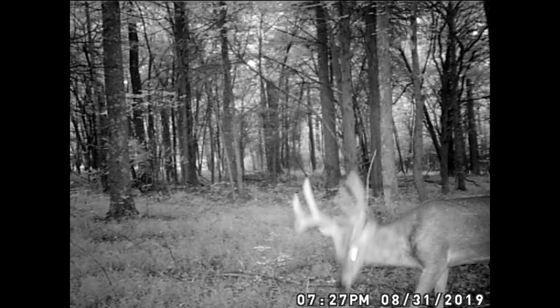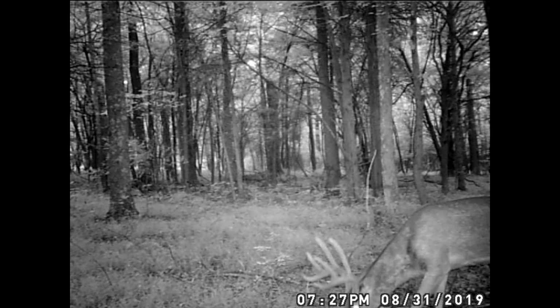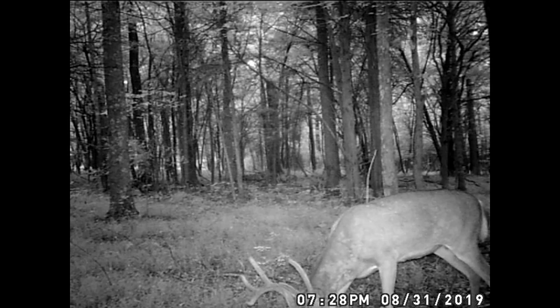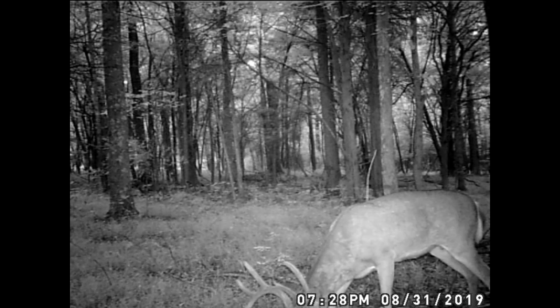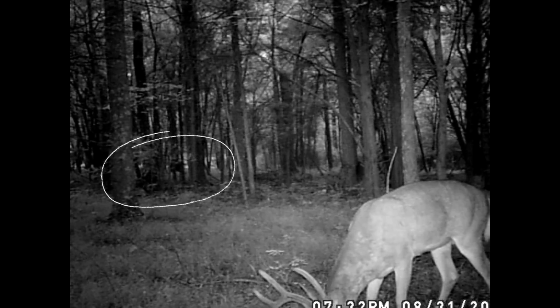Alright, here's the next one. This is a nice tall 8 with no brow tines, so that's going to be key here because there's going to be another one showing up. But you can see his neck goes down almost to his chest. Looks like a mature deer. Probably, I'm going to say 4 years old. You know, could be 3. It's so hard to tell.